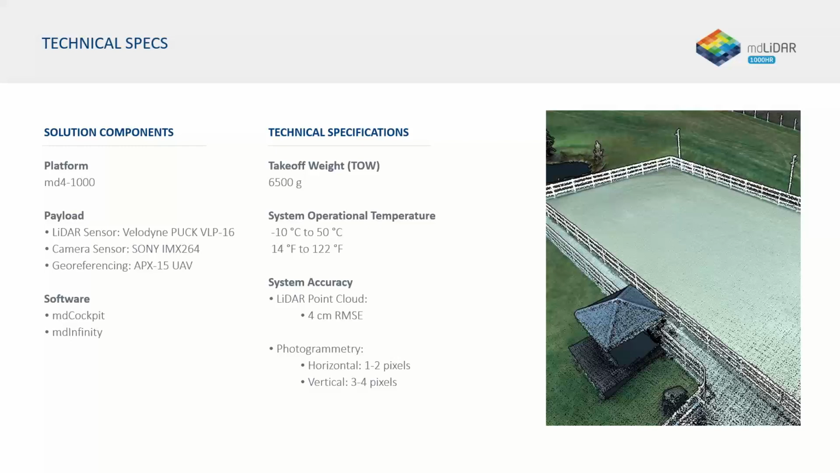The workflow is very similar to what all of our systems have. You plan your missions through our mdCockpit software, and you'll do the post-processing in our MD Infinity software. It has a 6,500 gram takeoff weight, so right about 14 pounds, and on average you're going to get 25 to 30 minutes of flight time, in some cases even more than that. But most of the time people are getting about 75 acres or so on average of coverage in an area style mapping mission.